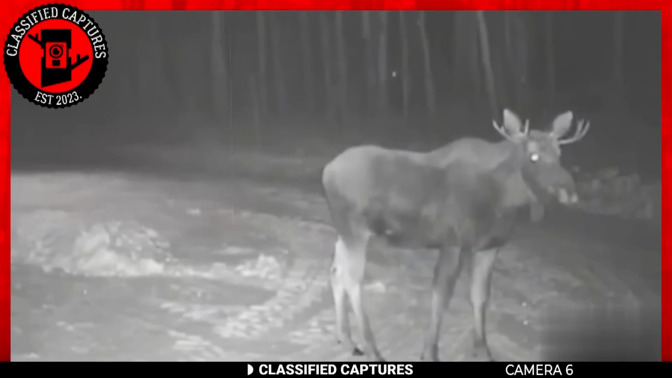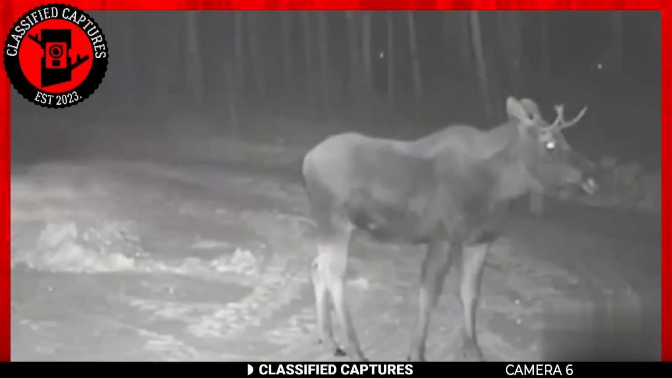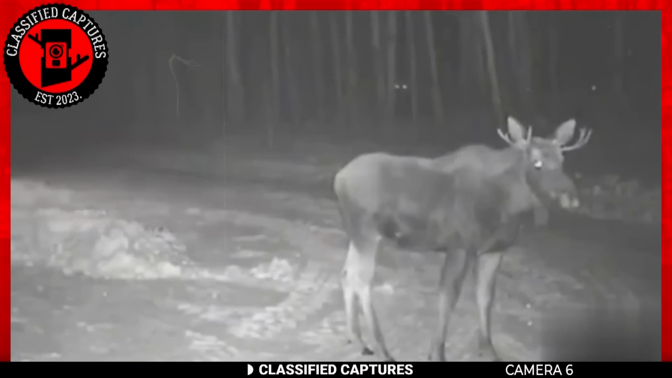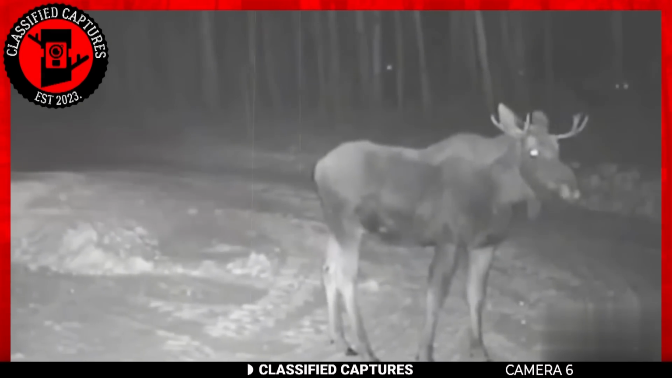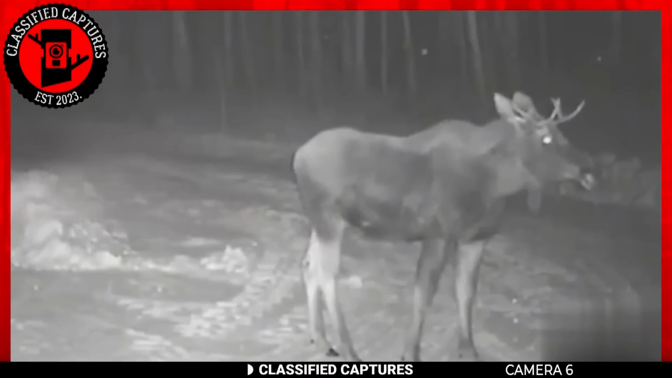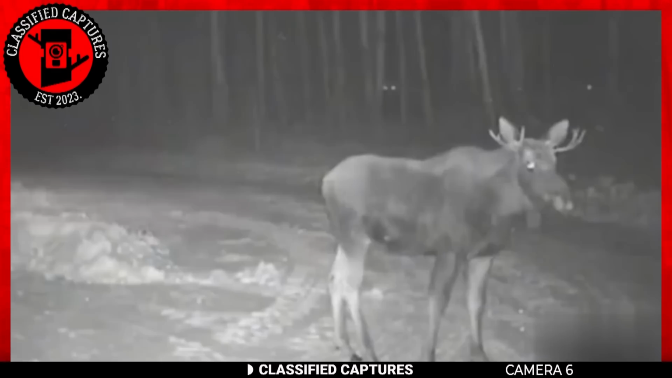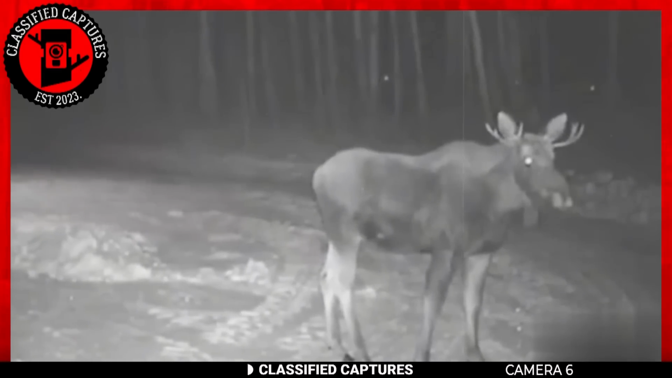This unsuspecting moose was peacefully going about its business at night when a pair of luminous eyes suddenly manifested behind it. The eyes emit an eerie glow from the trees situated behind the moose. The trail camera's owner, who captured this footage, was genuinely intrigued and utterly baffled by the sudden appearance of those eyes. Considering their significant size, it's rather uncommon for any animal to stalk a moose.